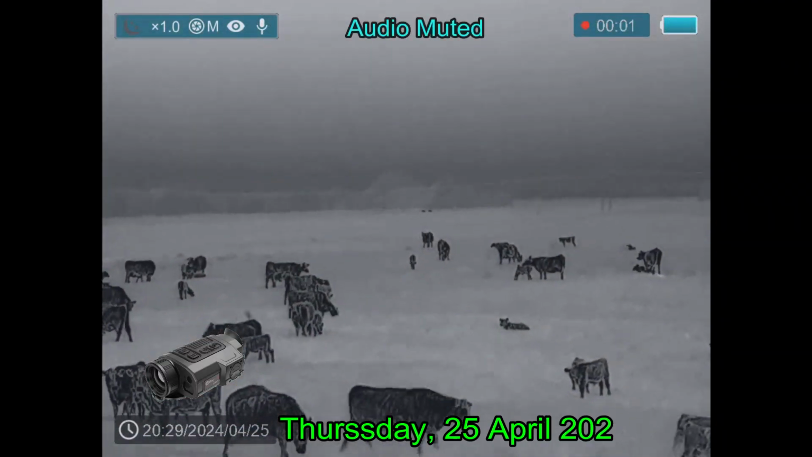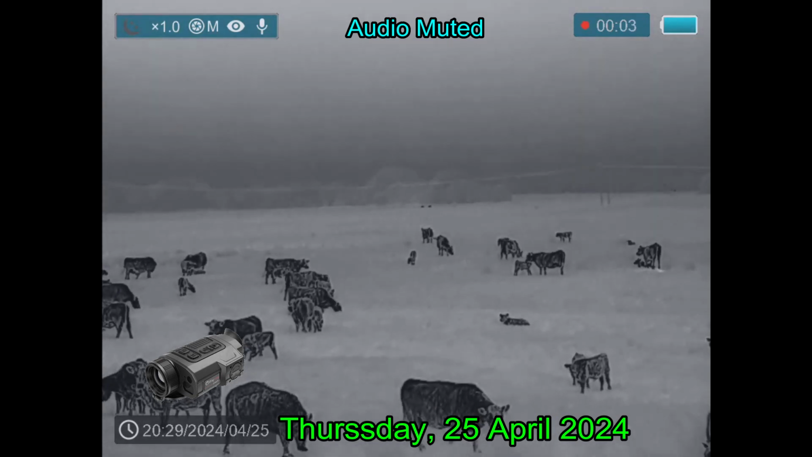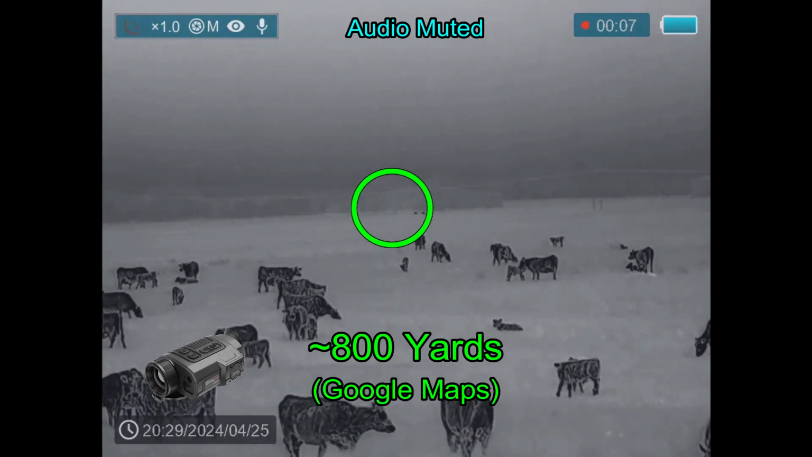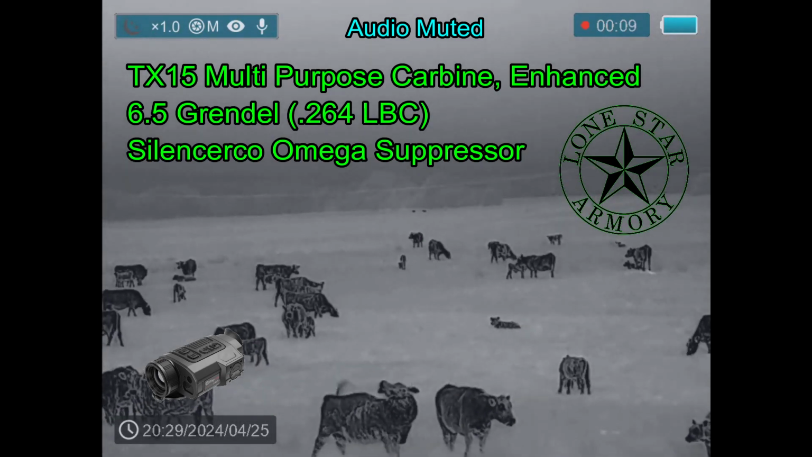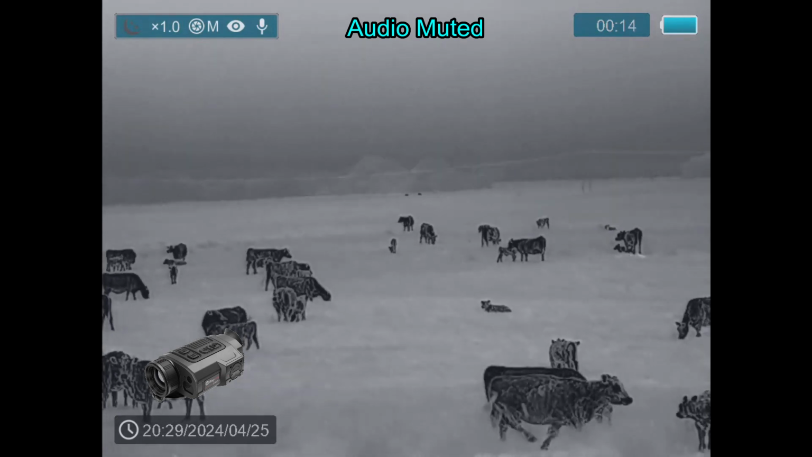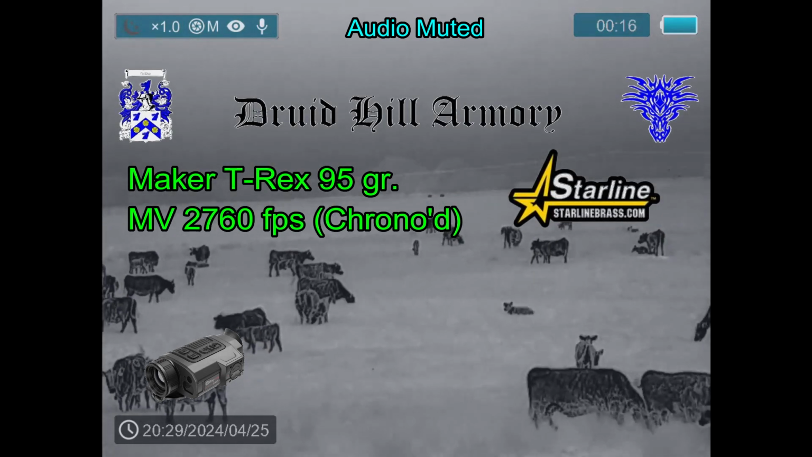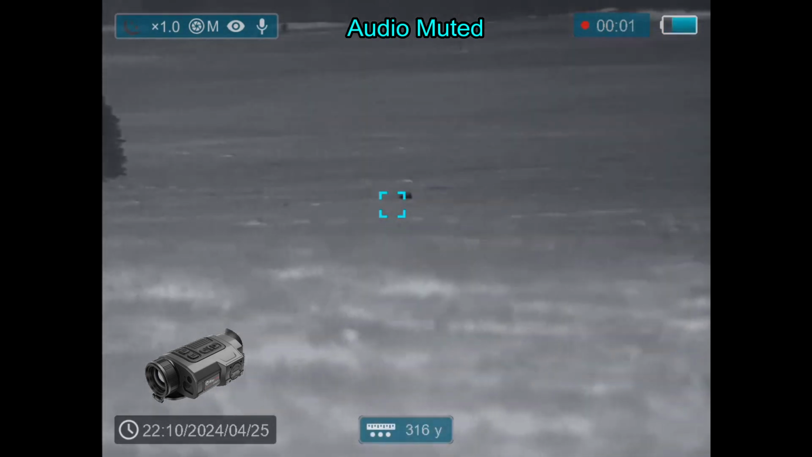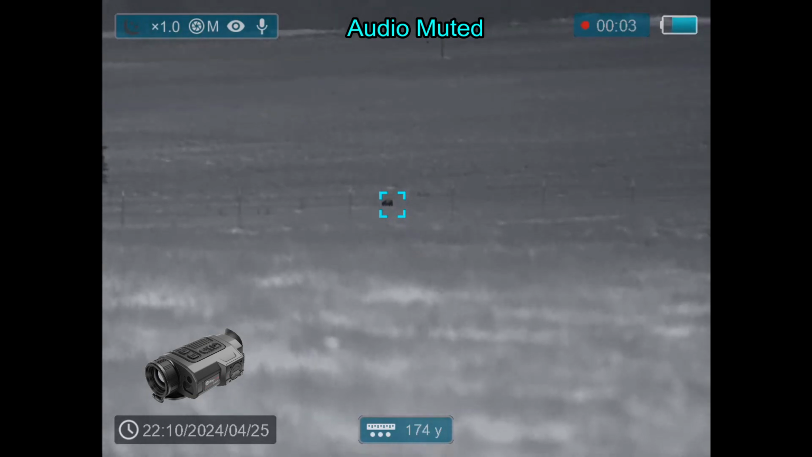Well, I'm on my first property tonight, and I've got hogs there in the distance, and I'm going to go ahead and make my stalk after them, and they're going to end up disappearing on me. Had I gotten to them, I would have shot them with my Lone Star Armory TX15 multi-purpose carbine enhanced. That is shooting some Maker T-Rex 95 grain bullets loaded by Druid Hill Armory and the Starline brass. Well, when that didn't work out, I moved to another property.